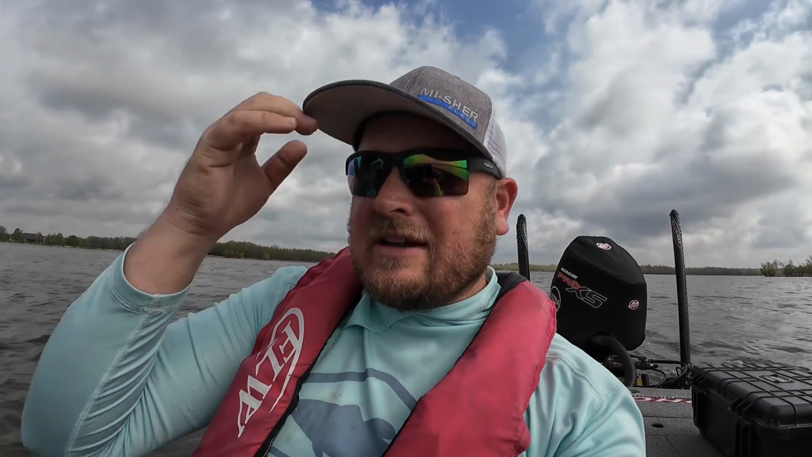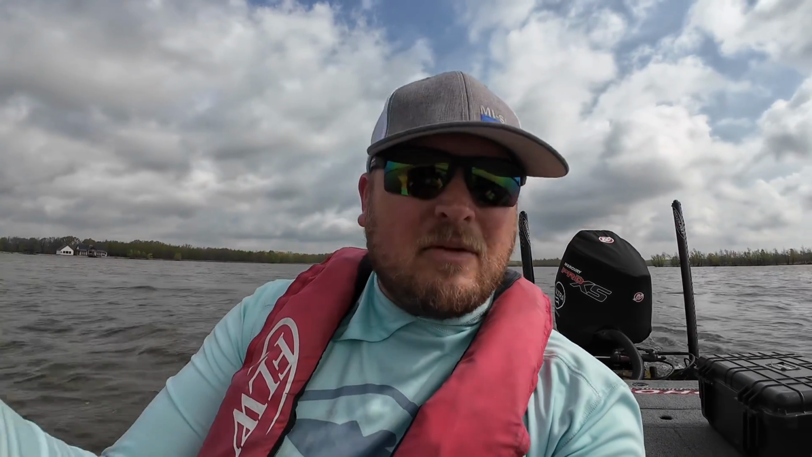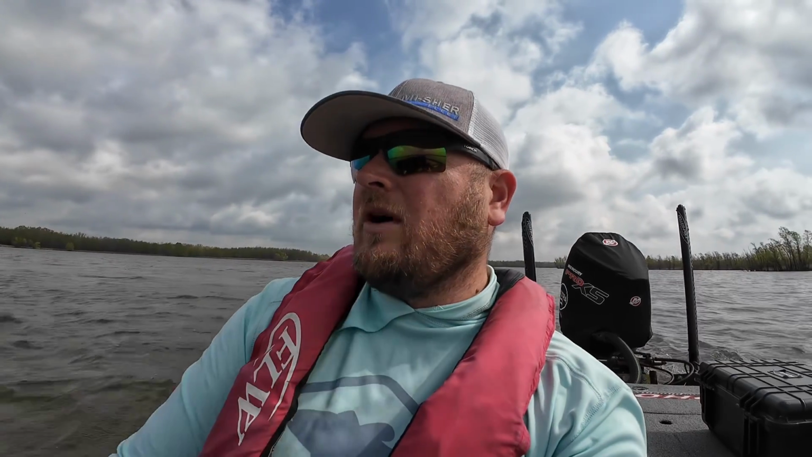Today I'm on this lake that I've been fishing a lot recently. If you've been watching my videos over the last few weeks, you know that I've been fishing this lake in particular quite a bit. And I've been primarily catching fish shallow, because the fish have been up on the bank, spawning, that sort of thing.